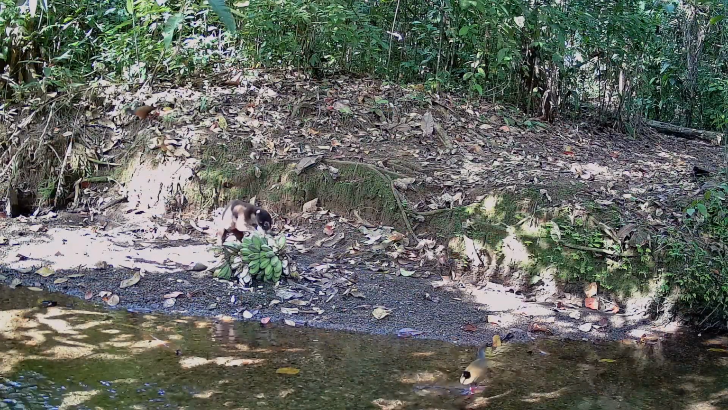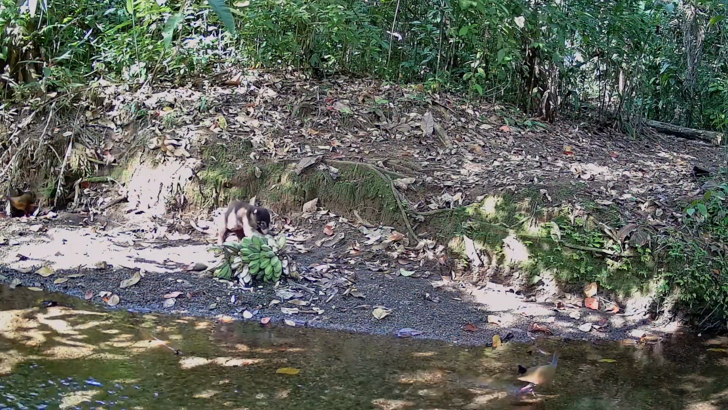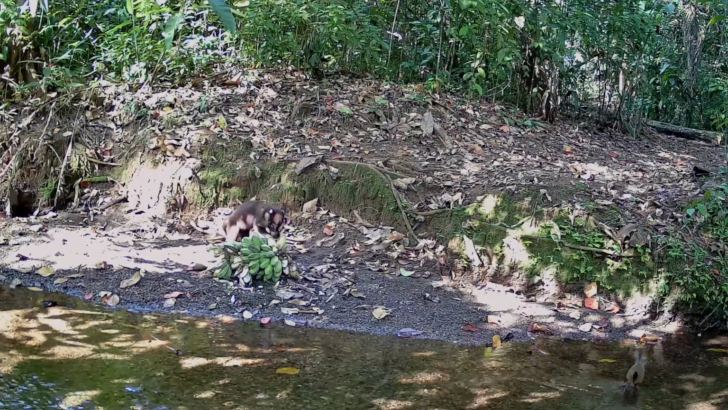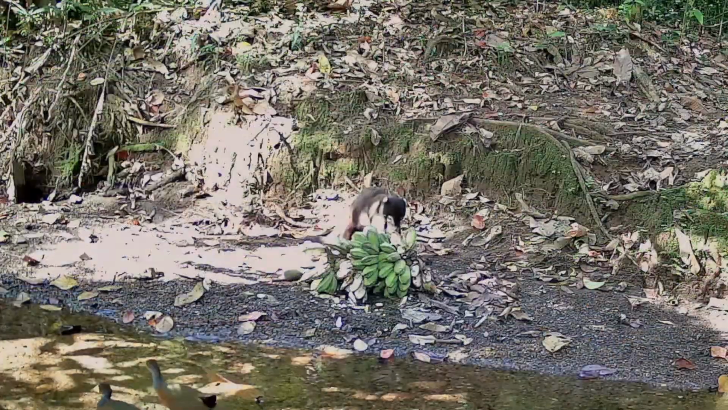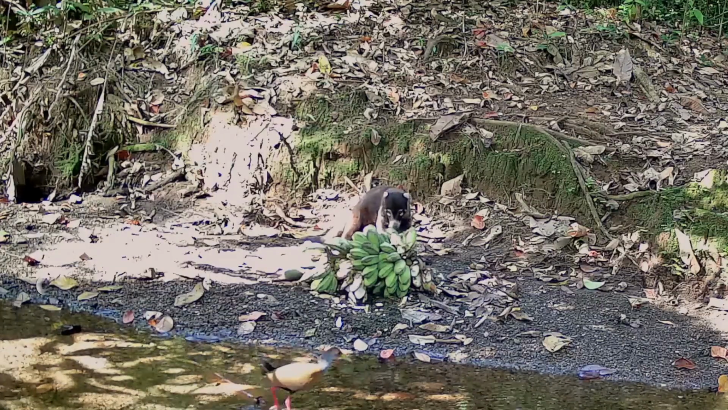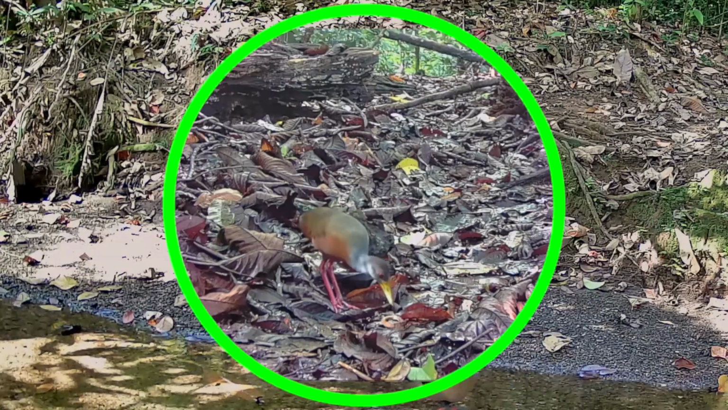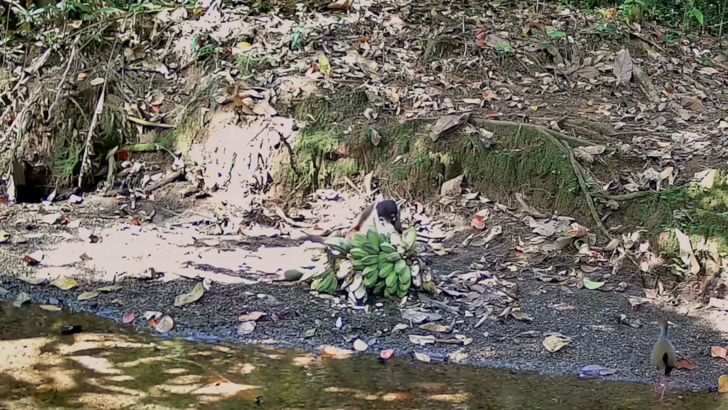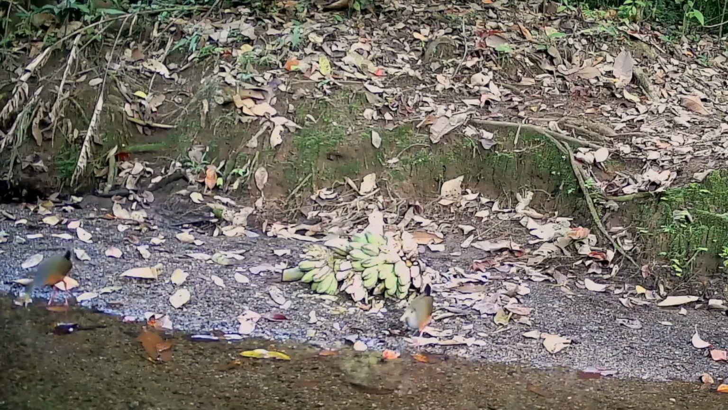But then the competition started to arrive. The gray-necked wood rails started circling him like hungry sharks. And they eventually scared him away. Victory was theirs.